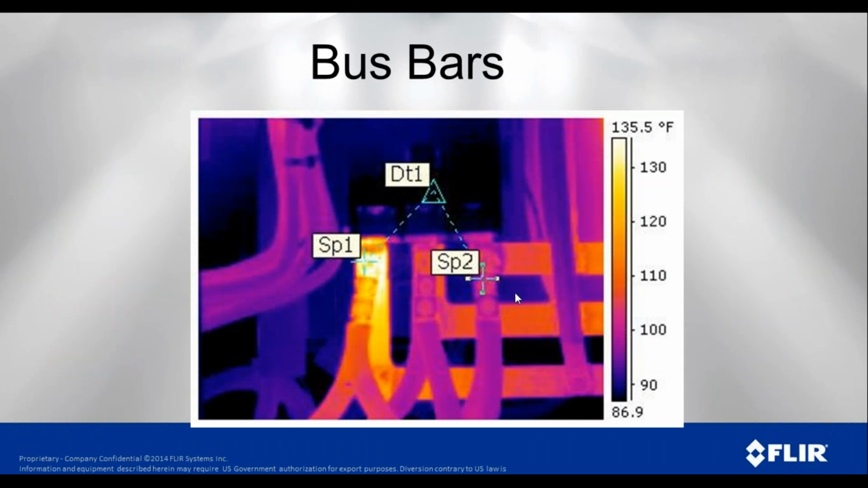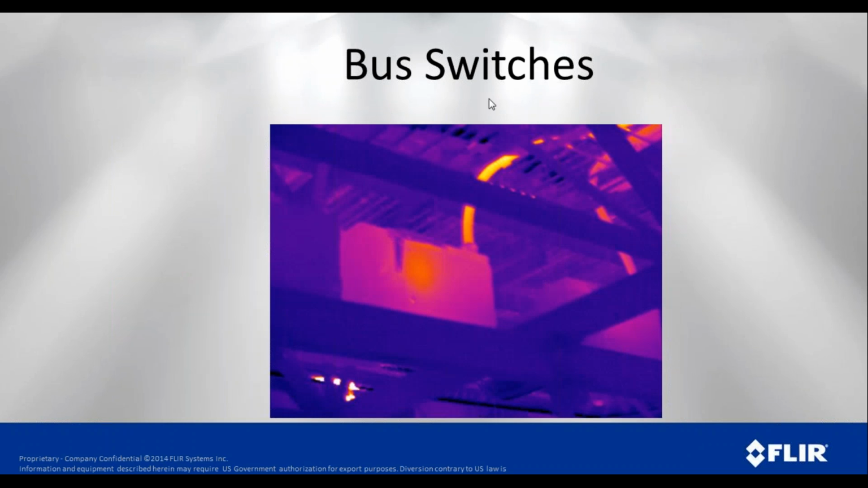Bus bars, as you can see, again, one of them is hotter than the other, and we can very quickly see that and start to work on it. Same thing for bus switches.